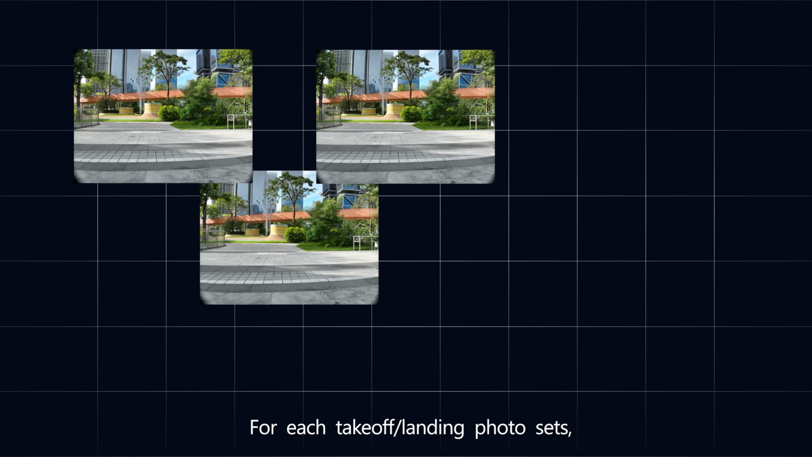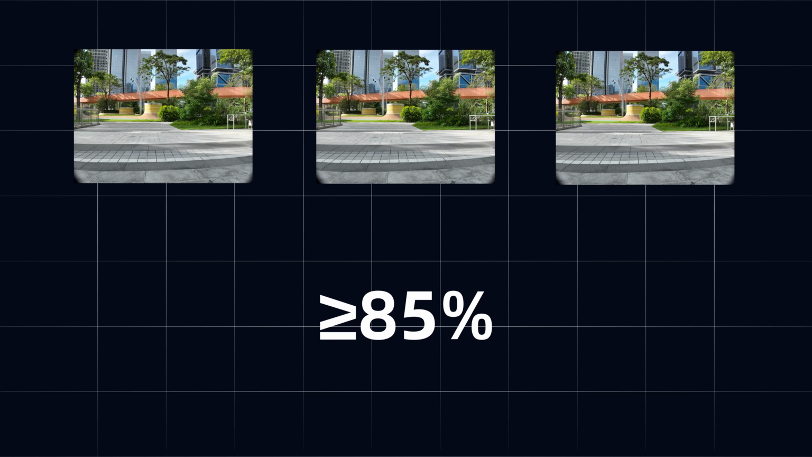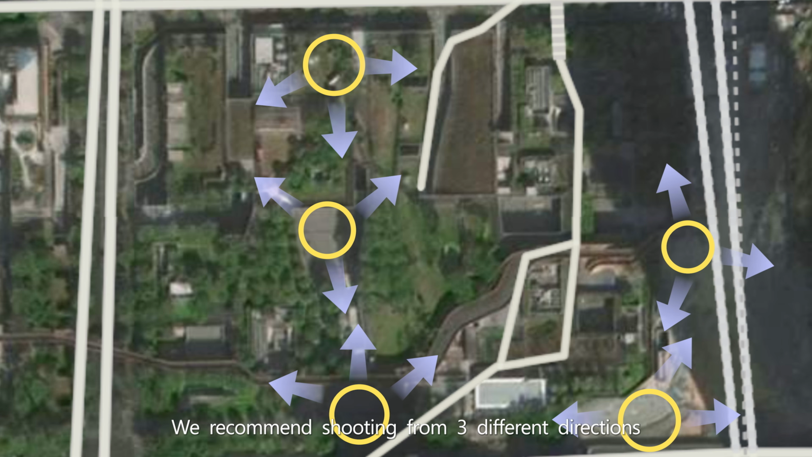For each takeoff and landing photo set, maintain greater than or equal to 85% overlap between adjacent photos. We recommend shooting from 3 different directions at each takeoff and landing point to ensure fusion success.